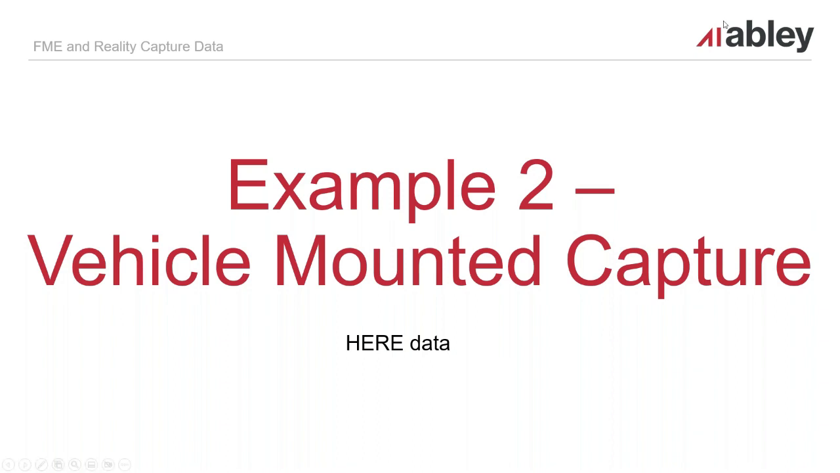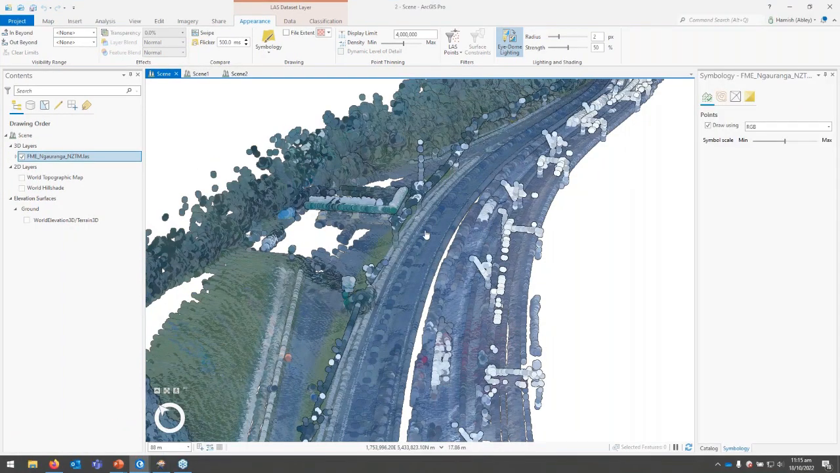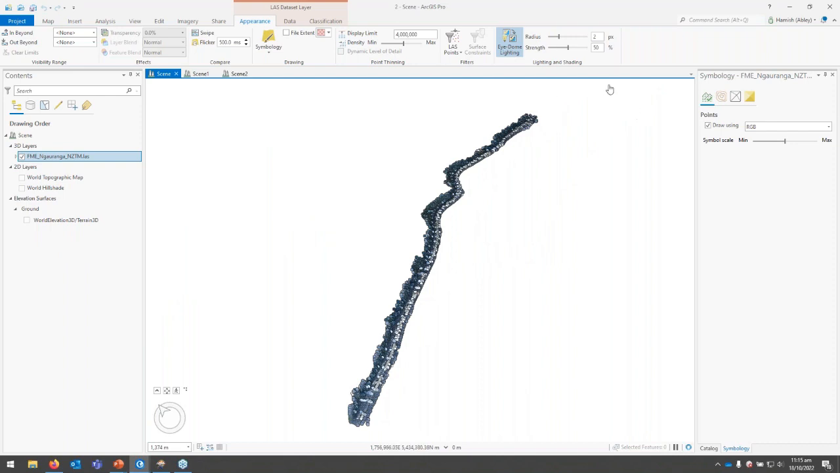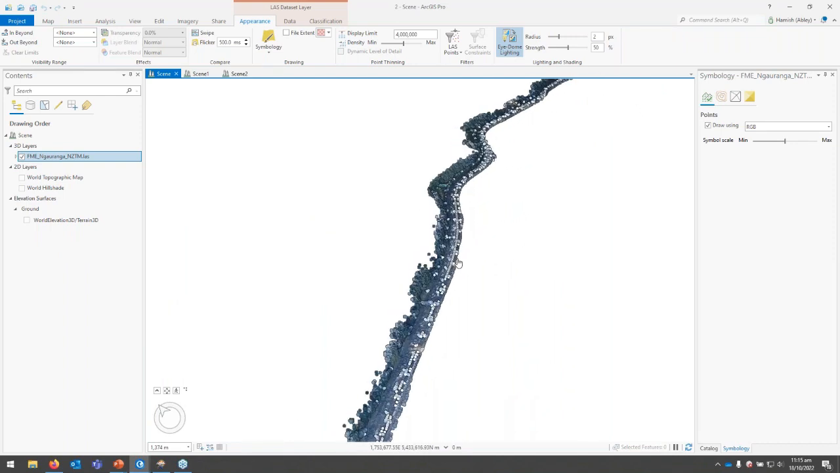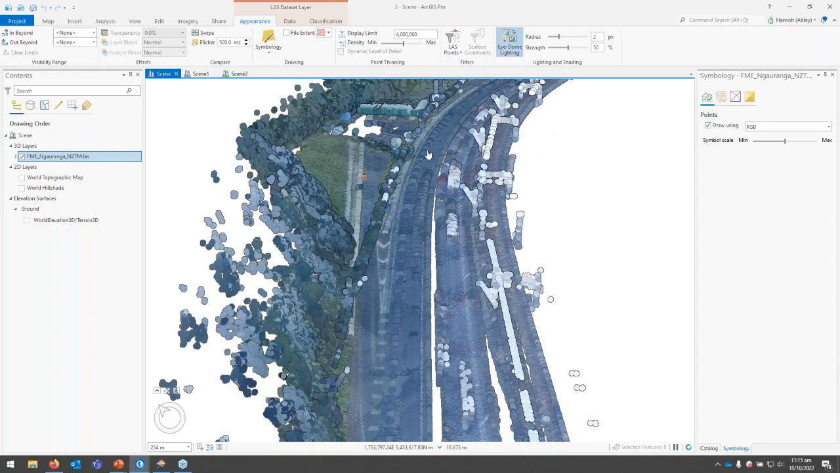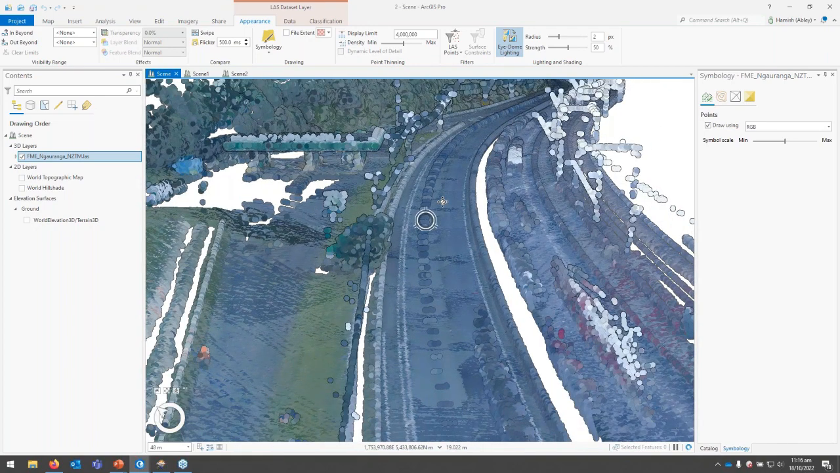So on to the next example, and this is using the HERE data. This is vehicle mounted capture. I'm not sure on the specifics of the gear that they use, but the example here that I'm showing has just over 100 million points in it, and this is north of Wellington. Heading up to the Hutt Valley is just up here, and Wellington is down towards the south.